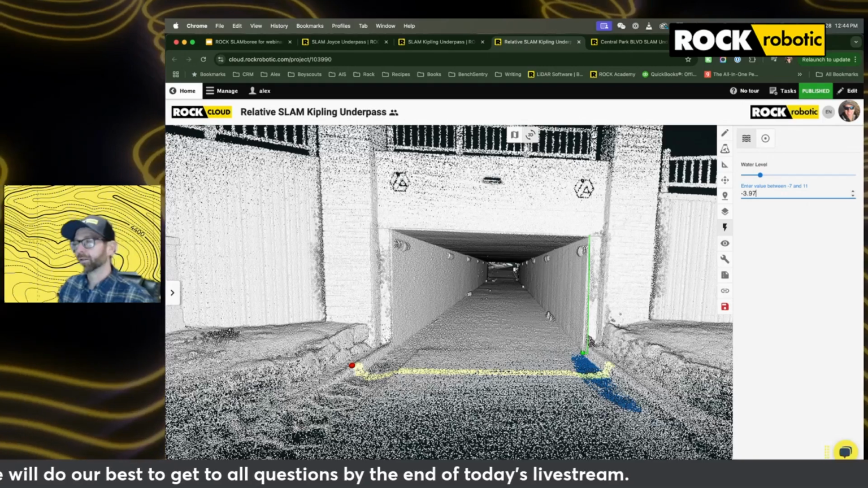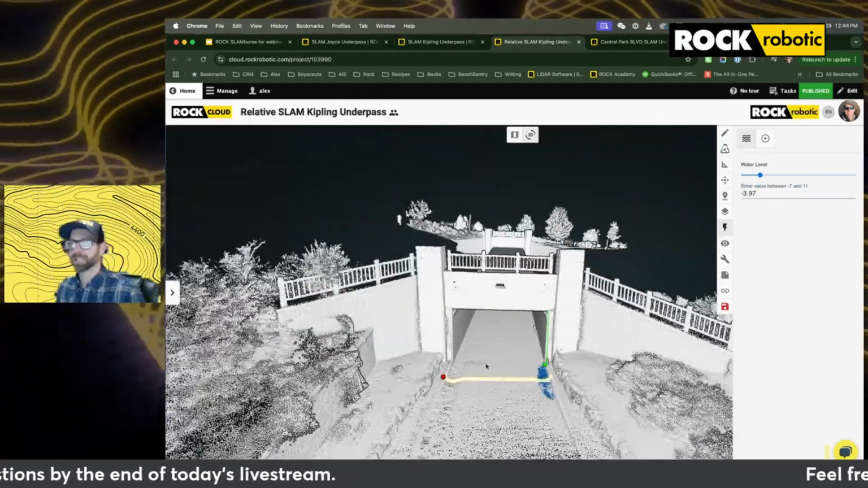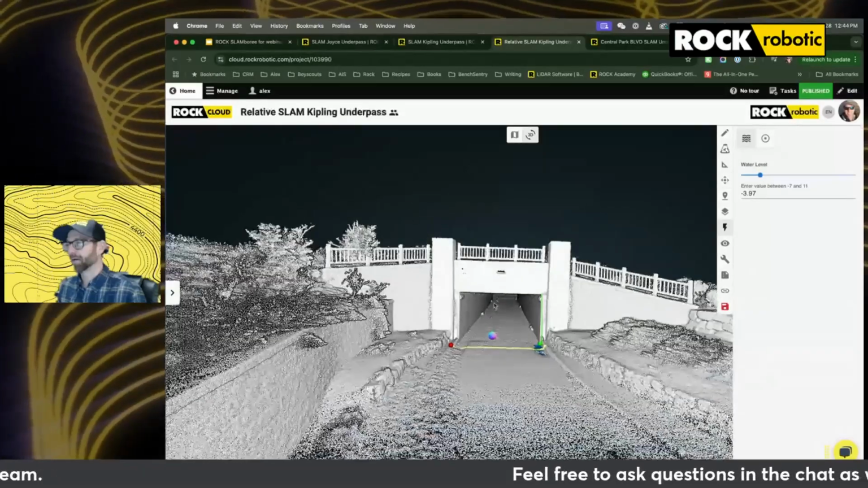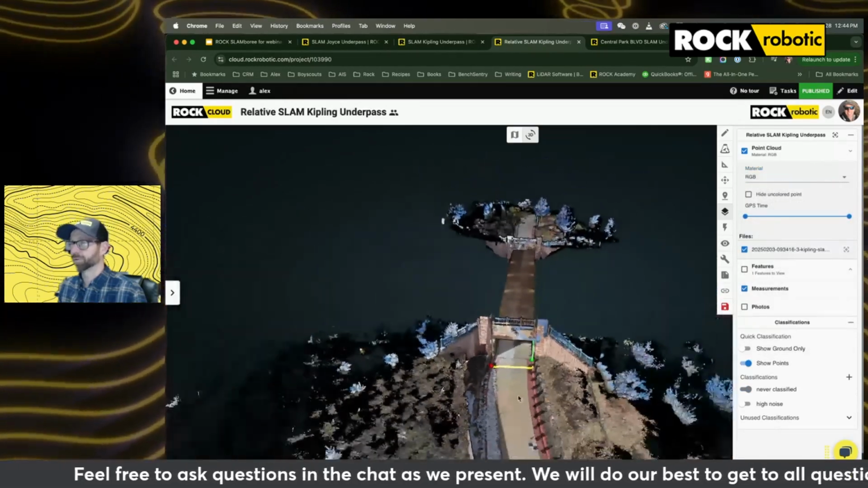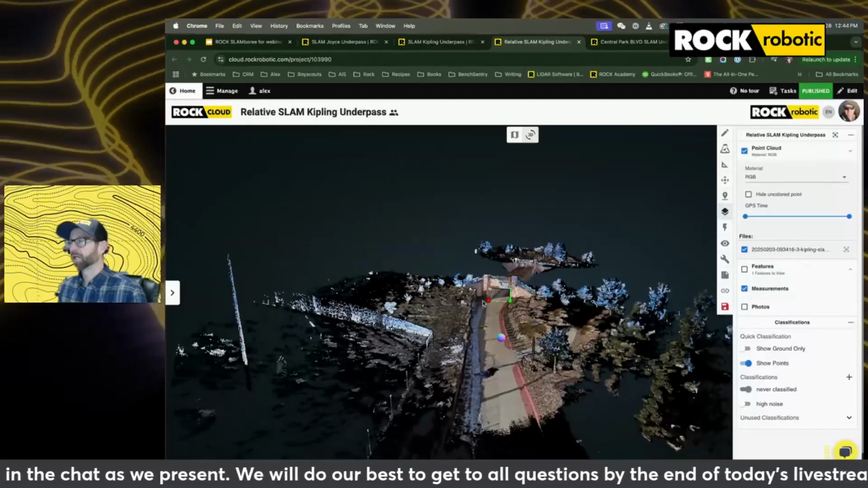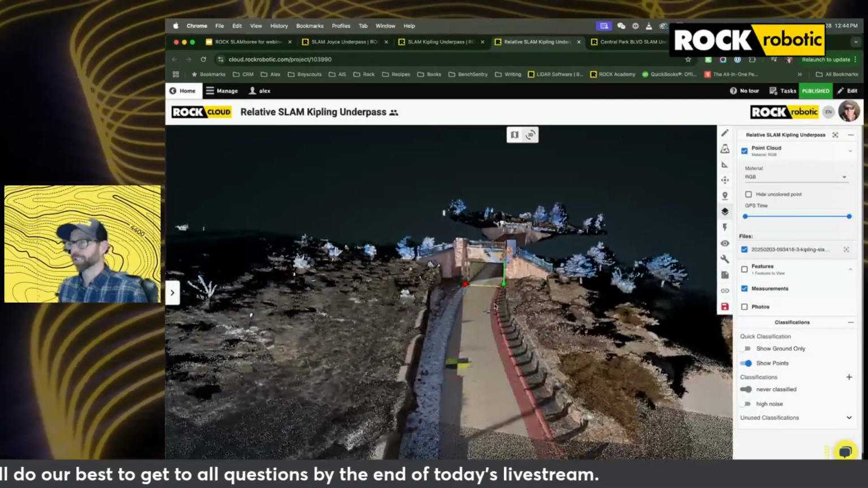So again, this data set is really showing how, using SLAM collection, we can get to the fundamental questions you have about your site just by going in and collecting it. But also, as you're showing, you still have RGB, you still have elevation, and you're able to get some really good high quality information out of this data set.